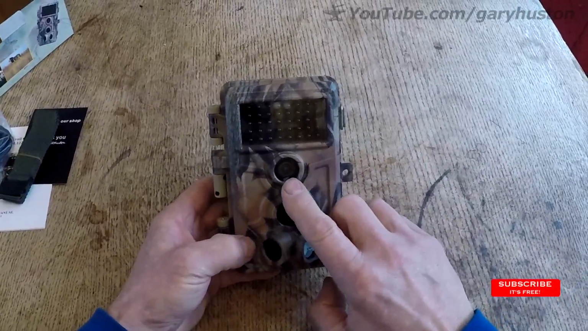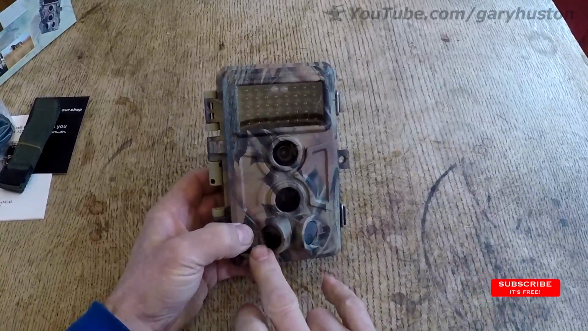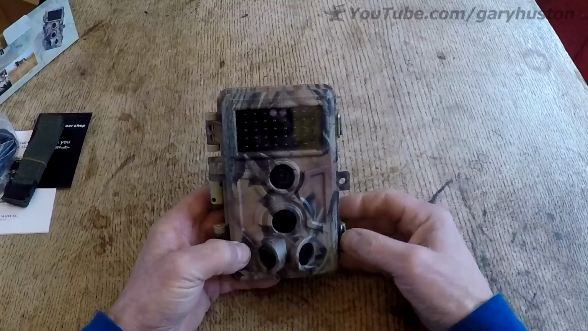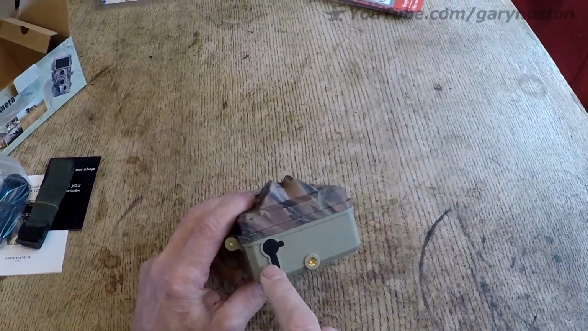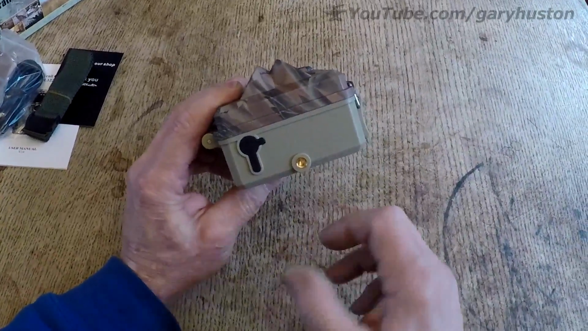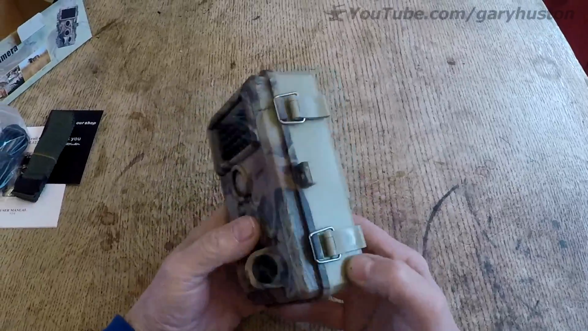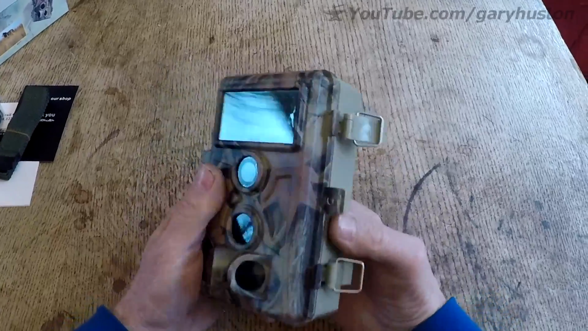Anyway, so we've got the main lens, your forward-facing PIR and your two side-facing PIRs, and then you've got your IR LEDs up here. Nothing spectacular, pretty standard. Your mains input at the bottom, I say mains, off your charger or transformer, and your tripod mount. On the back, your loops for the straps, and then your little loop for a padlock if you need it.